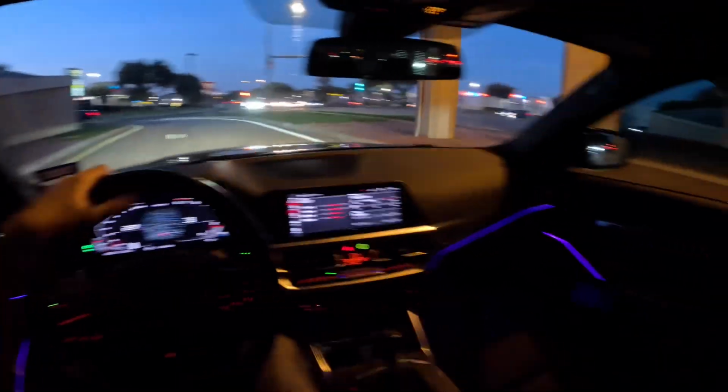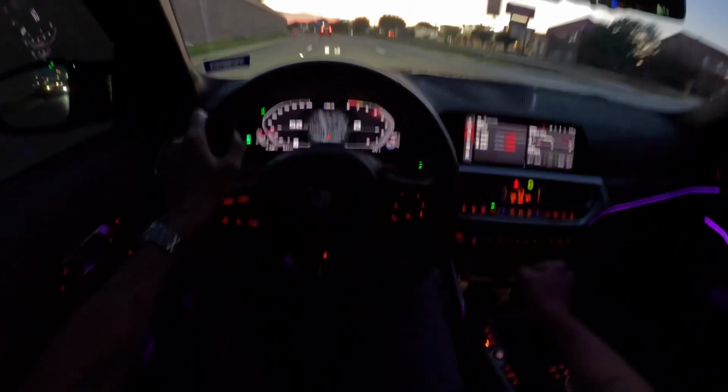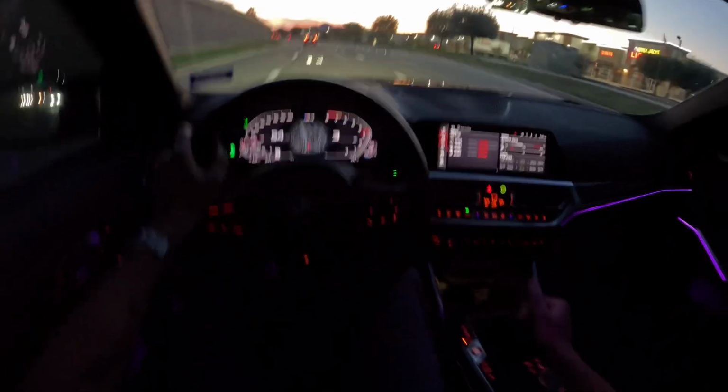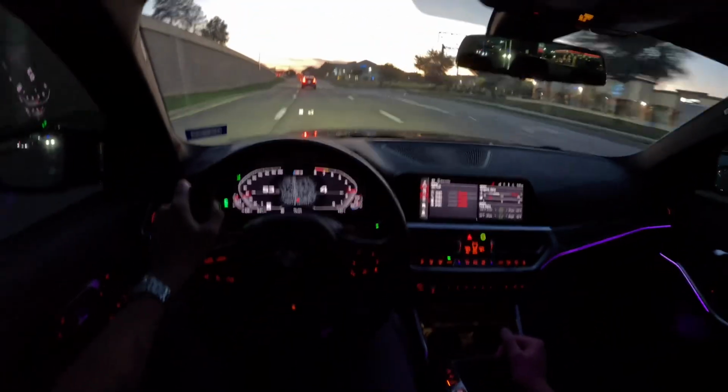And BMW just went all out with this car. It's more powerful, shifting is better, more daily drivable. It's more powerful, but still more daily drivable and more comfortable. And they gave all these options, like the carbon bucket seats, which is a really cool thing.